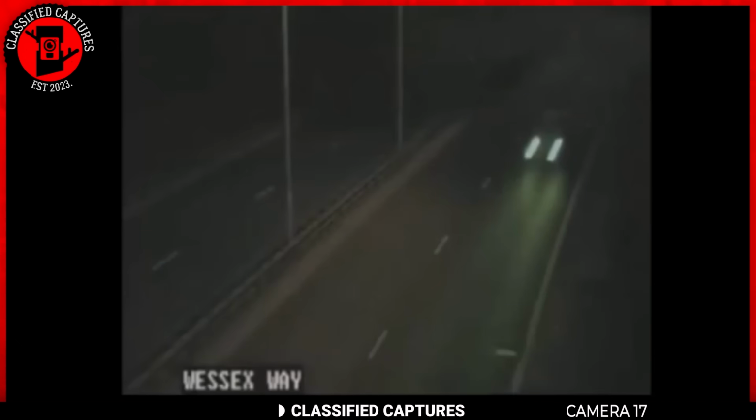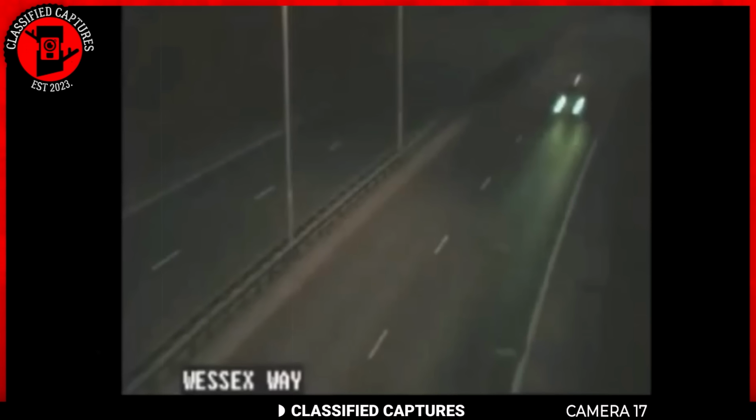However, this recent sighting has caught the attention of many people. A street camera captured footage of something moving across a highway. The creature was moving on all fours, but its appearance was not necessarily canine or feline. Or rather, we couldn't tell because of how blurry the footage looked.